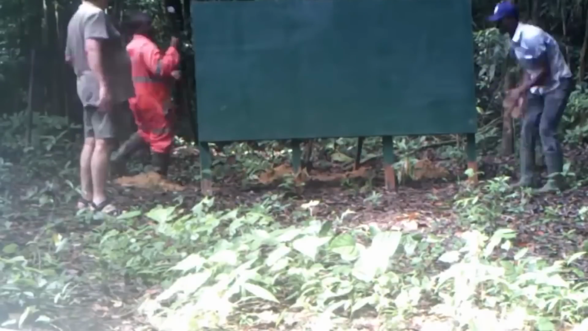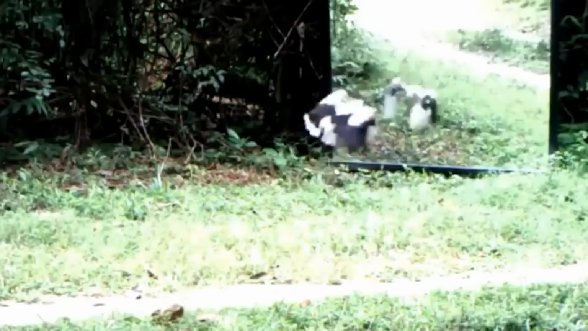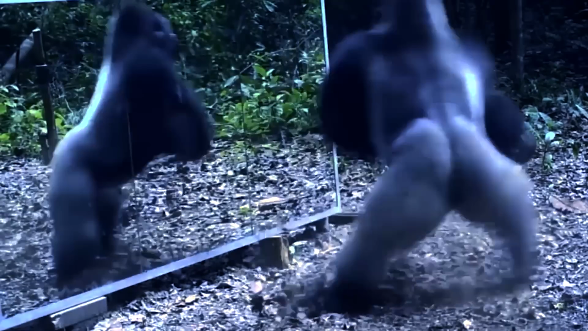Oh, God! Animals reacting to reflections. There was a French photographer who decided to set up a camera and a big mirror in the middle of the jungle. He wanted to see how the animals would react to their own reflections. And guess what? It turned out way crazier than he expected.